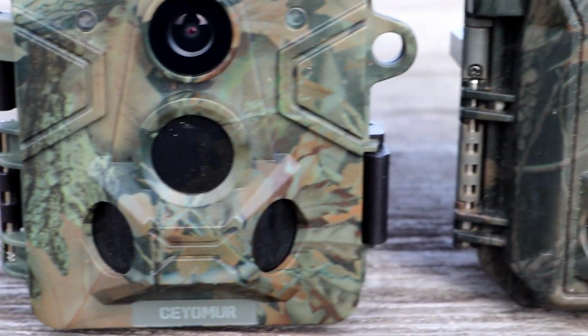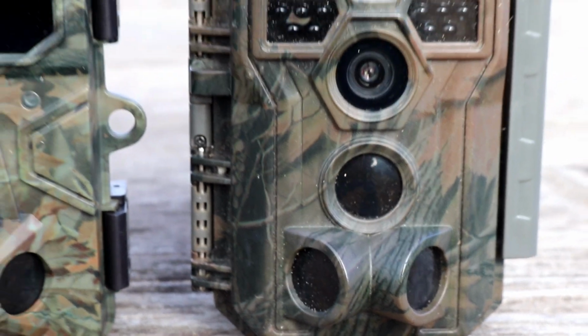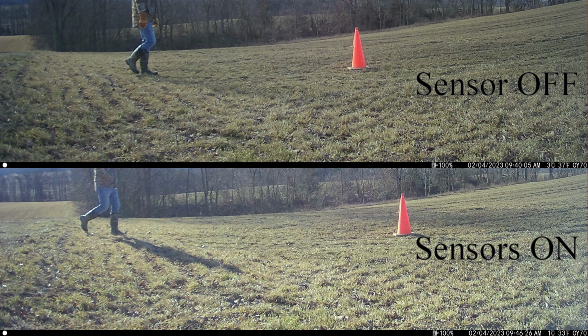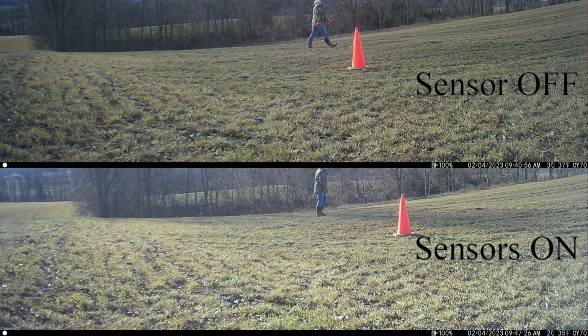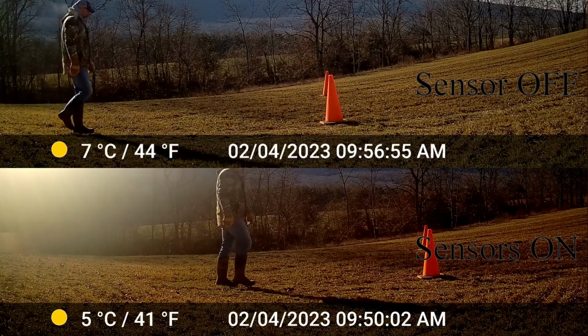Well, with the surprising results, I couldn't leave well enough alone. Maybe it's just the Campark make and models that the side sensors don't seem to make any difference. I have plenty of other cameras that have side sensors, so I tested a few other cameras as well. I tested 2 other cameras besides Campark. I tested the Ceyomur and the Gardepro, and both of those cameras made very little difference when the side sensors were turned on or off.